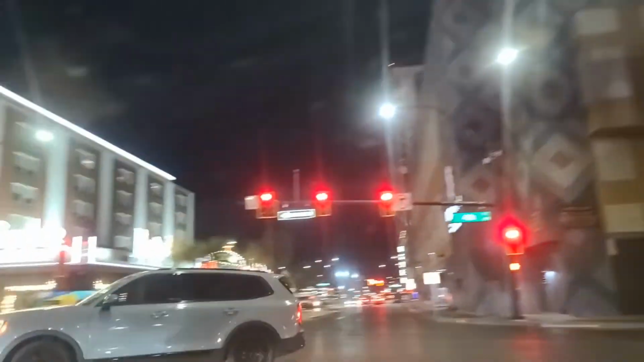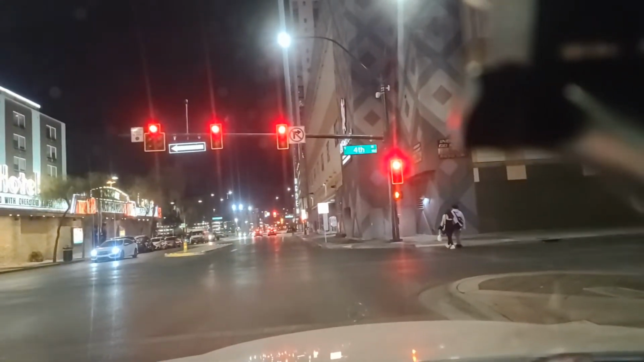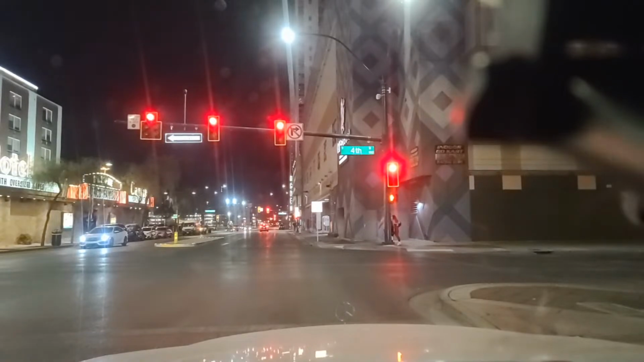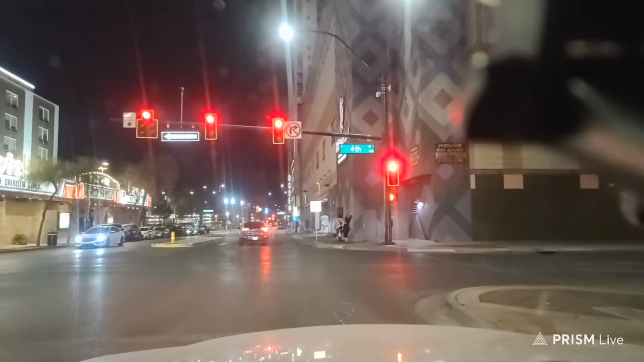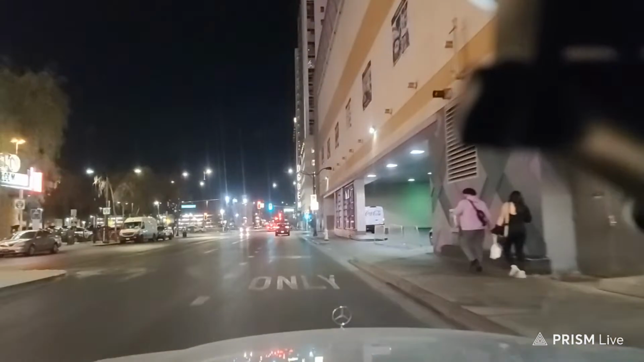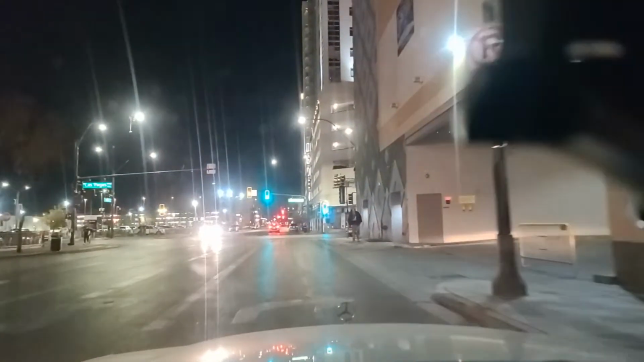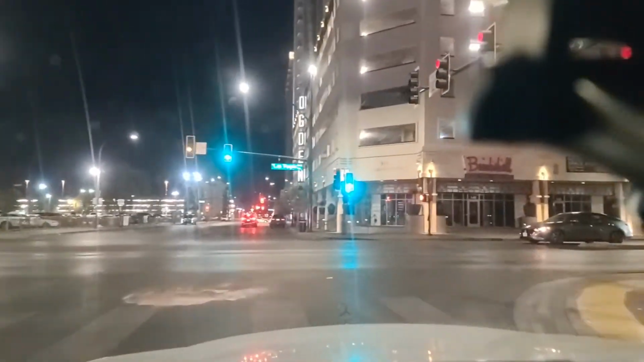That's that unexpected. There's Gold Spike Hotel and Casino right there on the corner. Looks like a pretty small little hotel they got there. I'm not sure how many rooms they have, but it doesn't look all that big. Gold Spike, and then there's a parking garage behind it that looks bigger than the actual hotel. So come up here to Las Vegas Boulevard, and we'll make a right onto Las Vegas Boulevard. Head back south here towards Fremont Street.